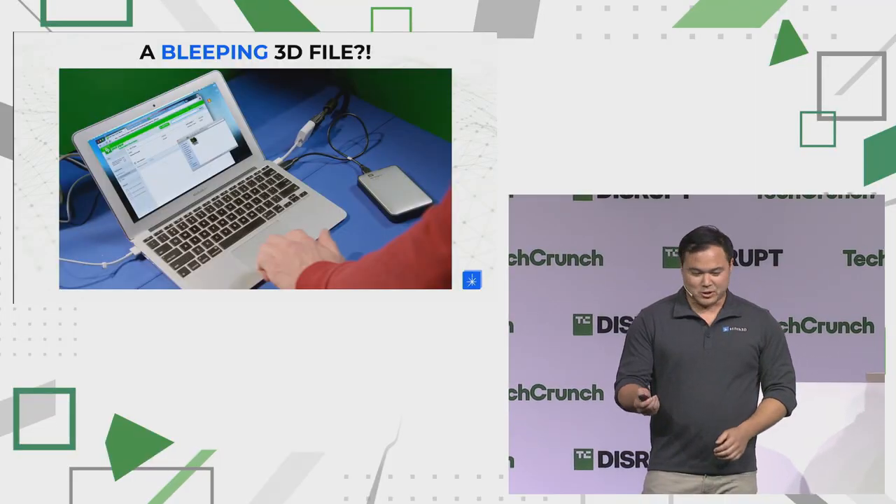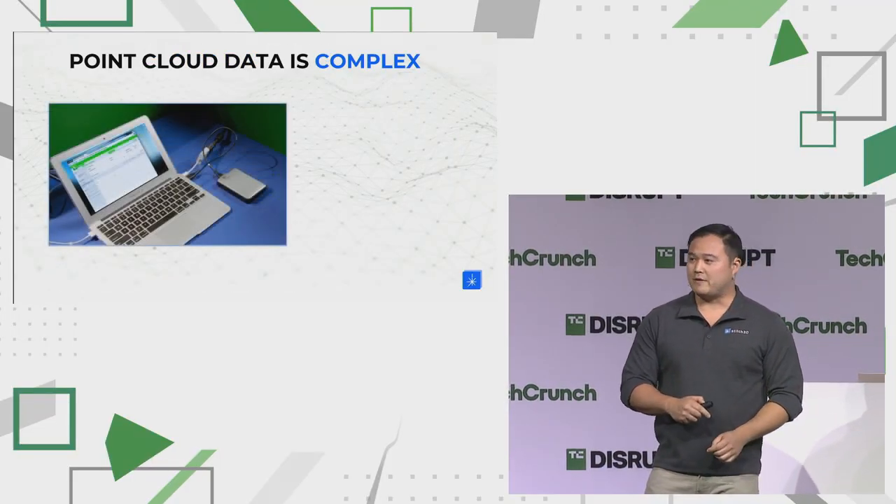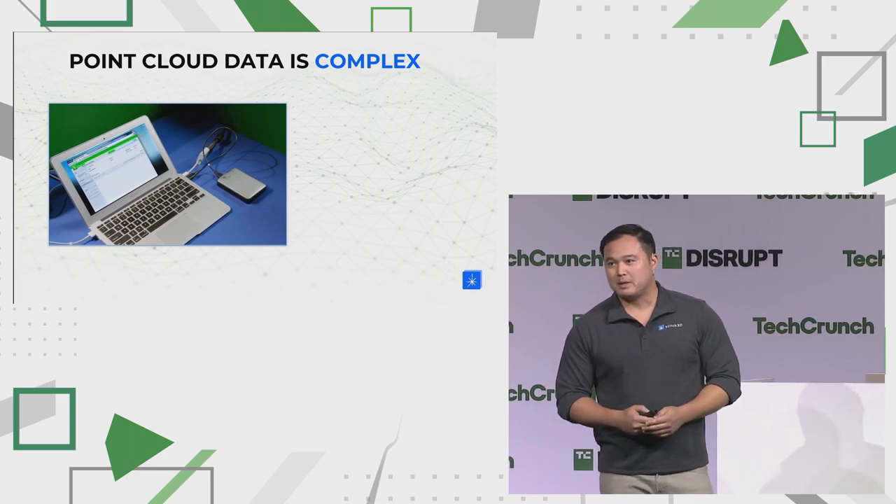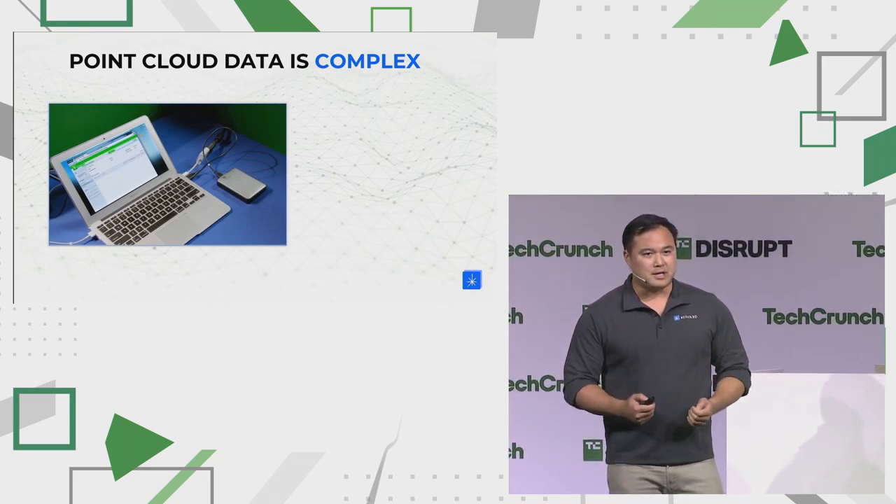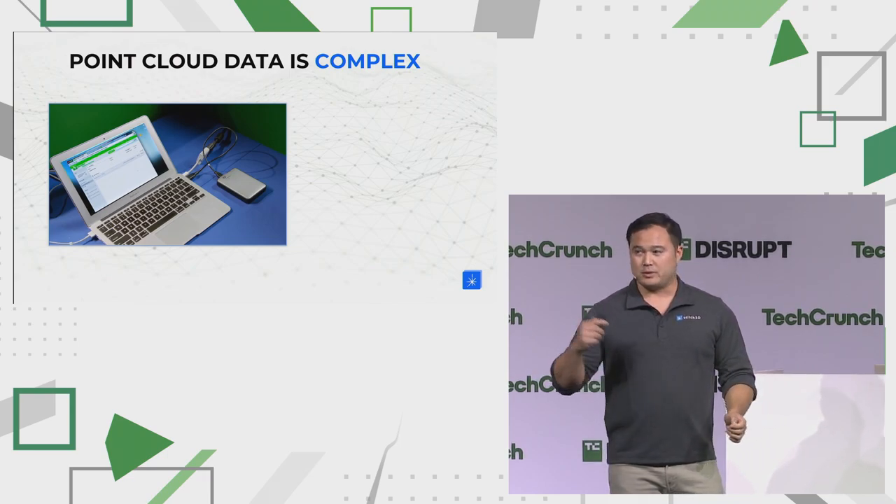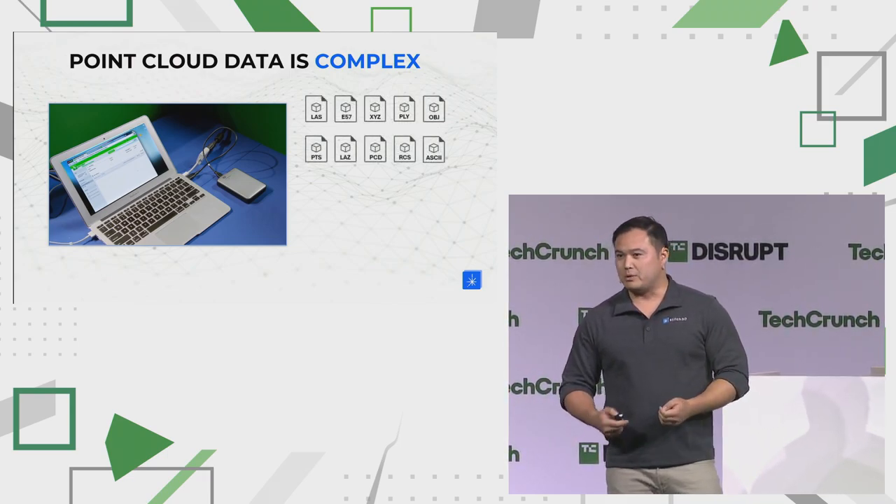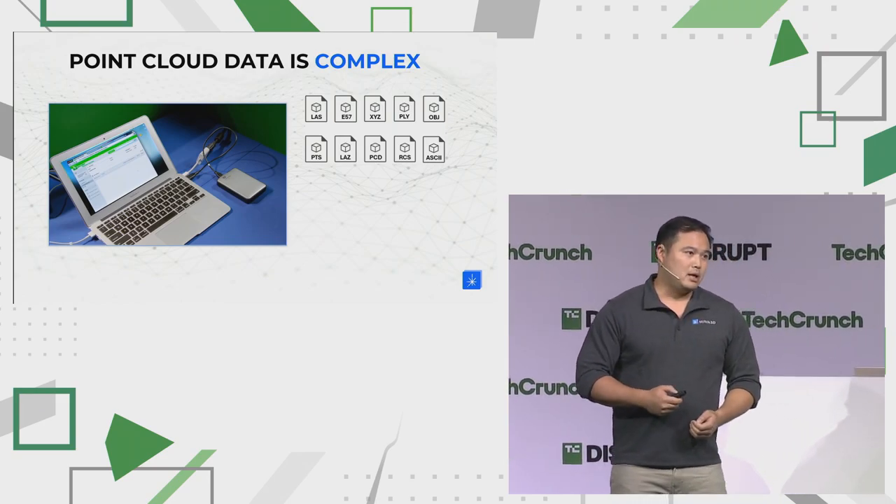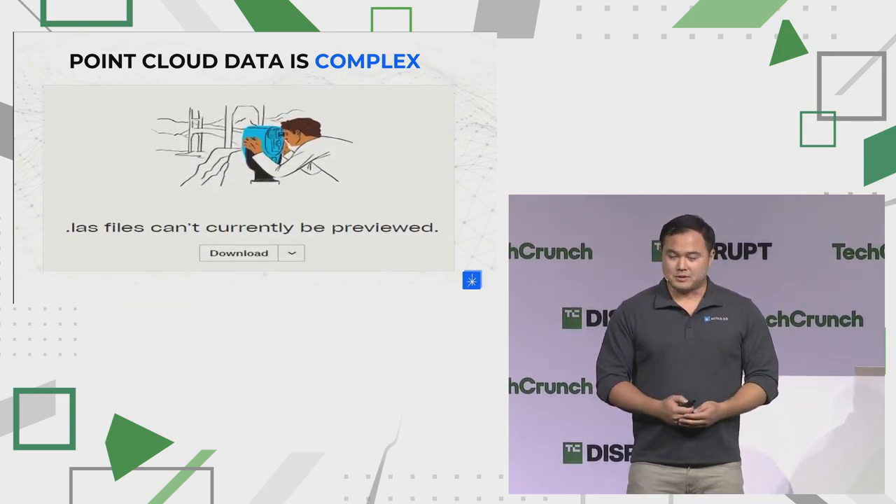Now, all Silicon Valley jokes aside, that was 10 years ago, yet people today are still shipping hard drives when it comes to sharing 3D files. And this is because 3D data is complex. Not only are we talking about file sizes that can range from a few megabytes to a terabyte or more, but there are also a lot of different types of point cloud formats out there, so interoperability is a real pain. And by the way, your Google Drives and Dropboxes of the world can't view any of these files.